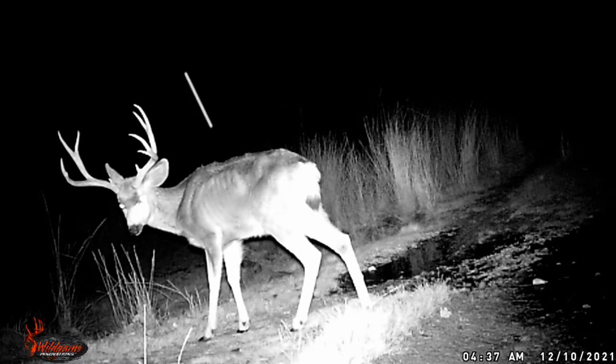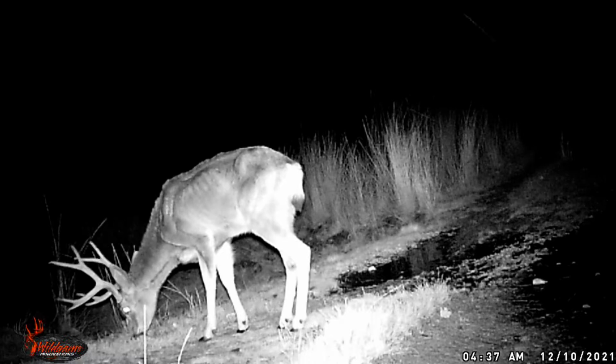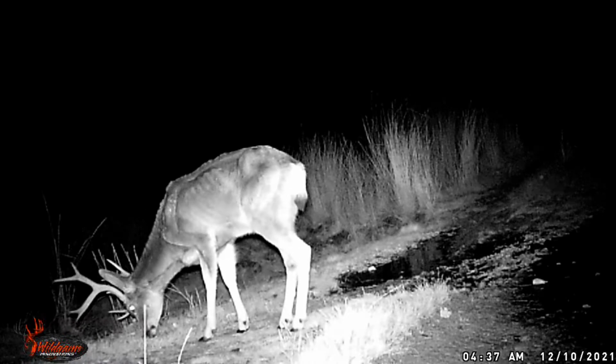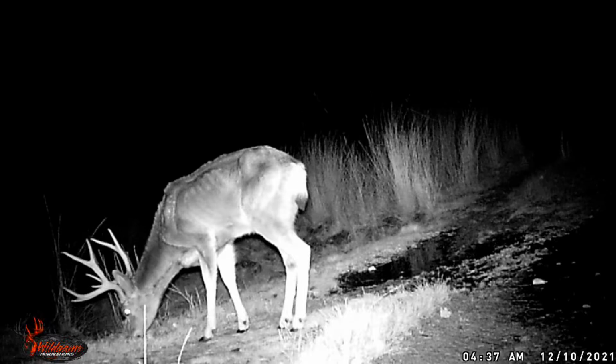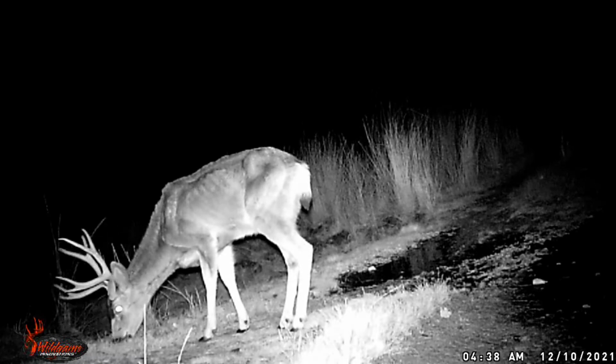But check out his horns. That is a nice set of horns. The buck deer lose their horns during the winter time, so hopefully we can find these horns somewhere close by.